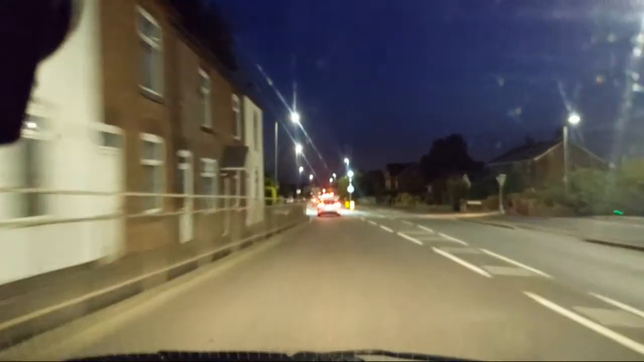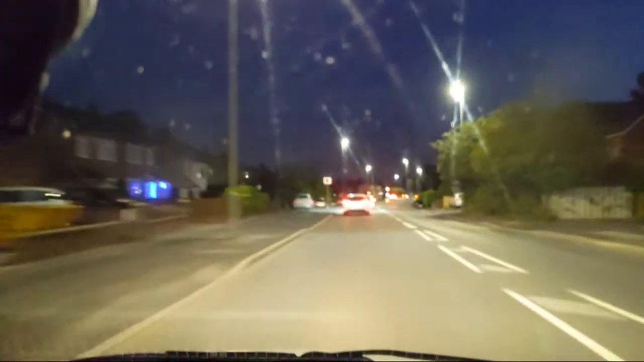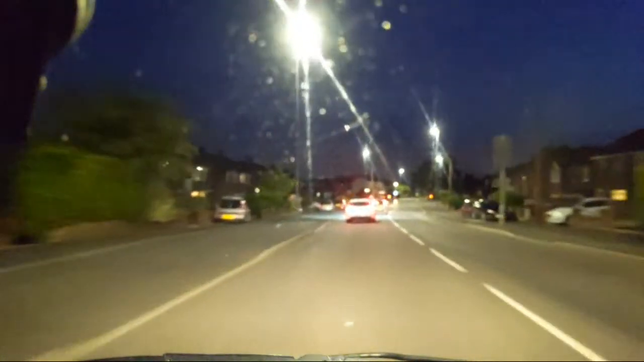Actually, a hell of a lot of cars come this way, which I'm a bit surprised at. Not too long at 30, so it's all good.